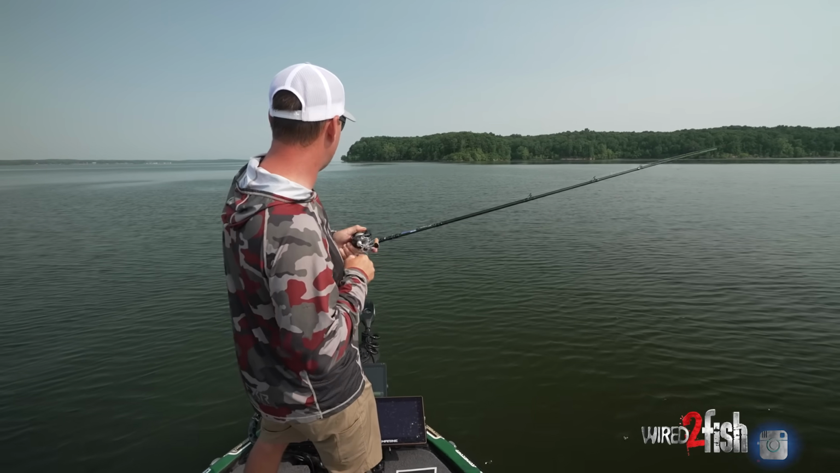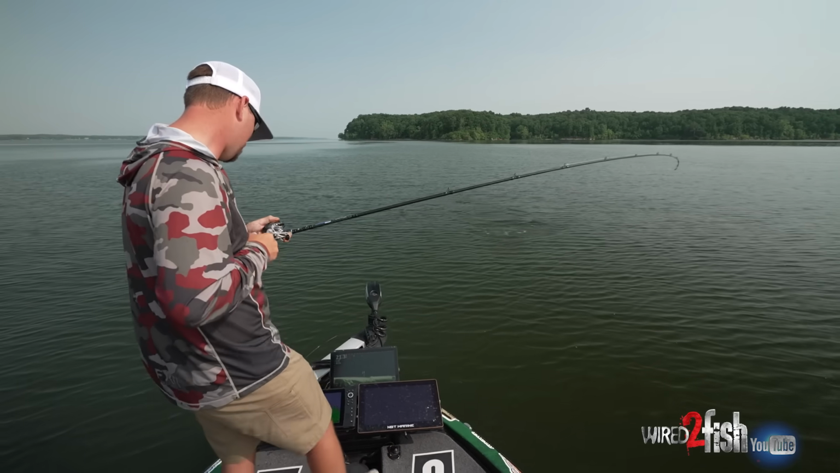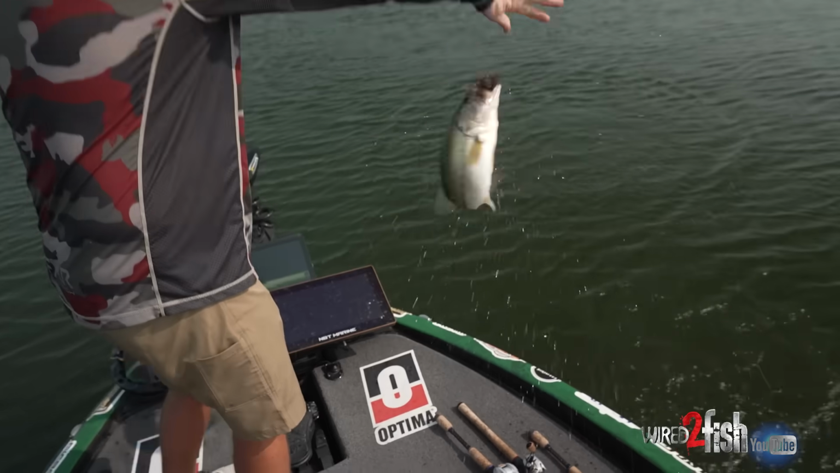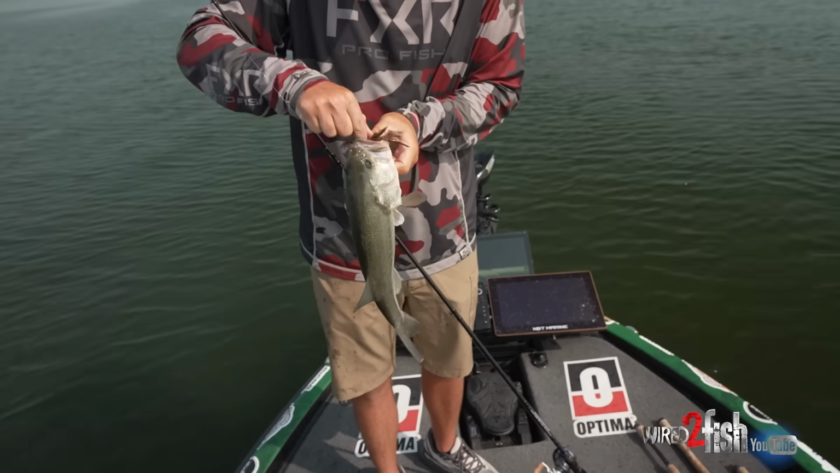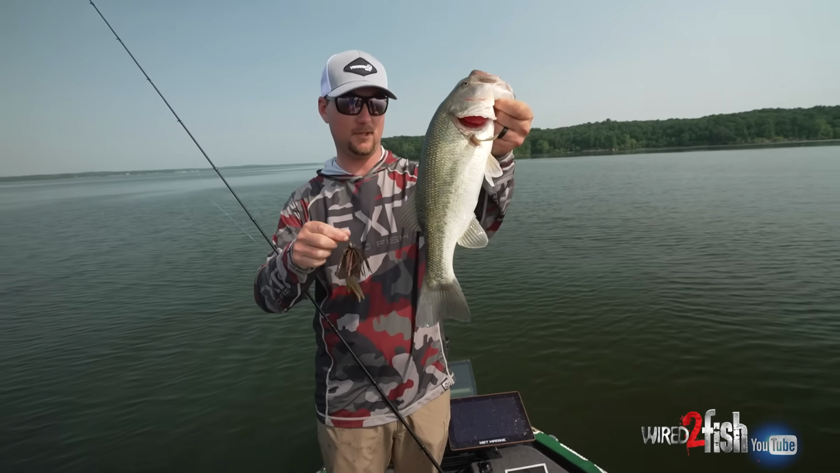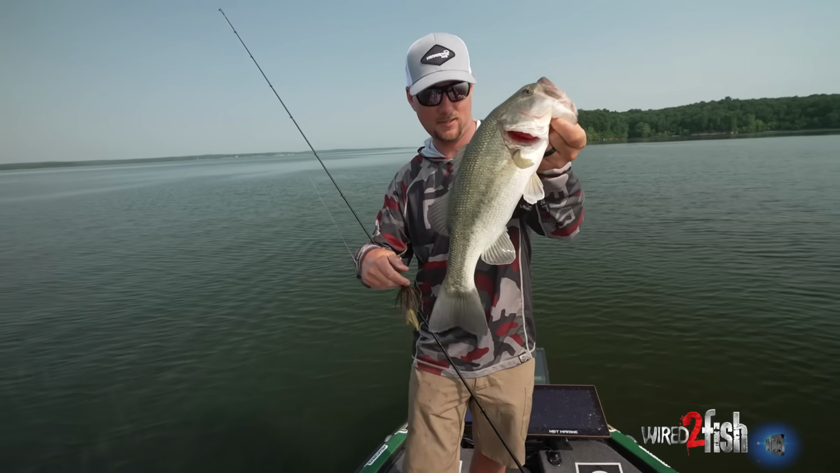That is now 2 casts in a row on our jig. It is so much fun. There is nothing better than a good summertime offshore jig bite. So much fun. Super healthy fish. They've had plenty of time to get fed back up.